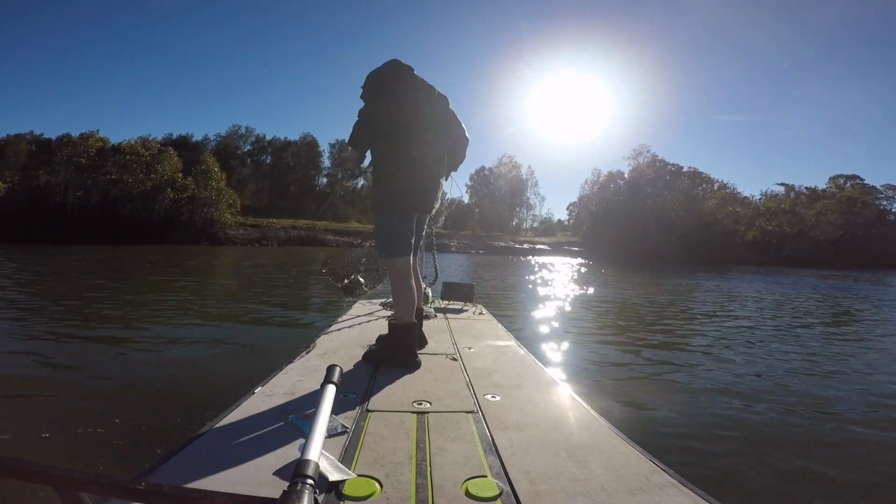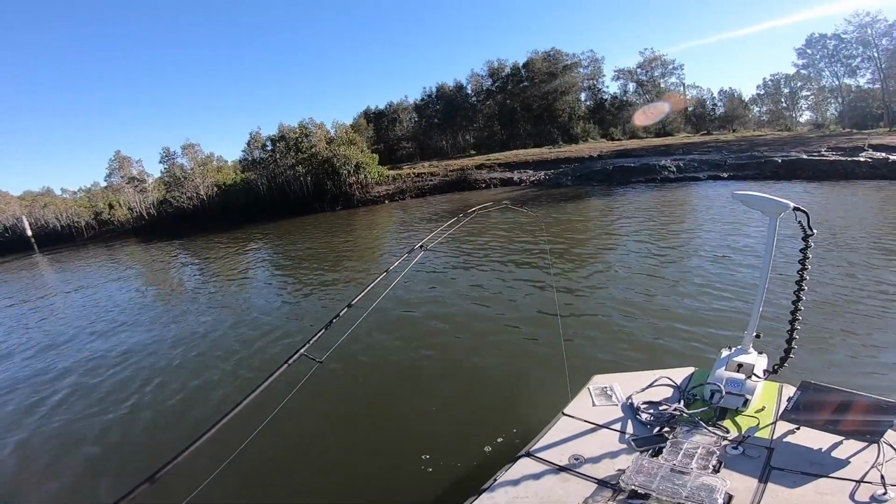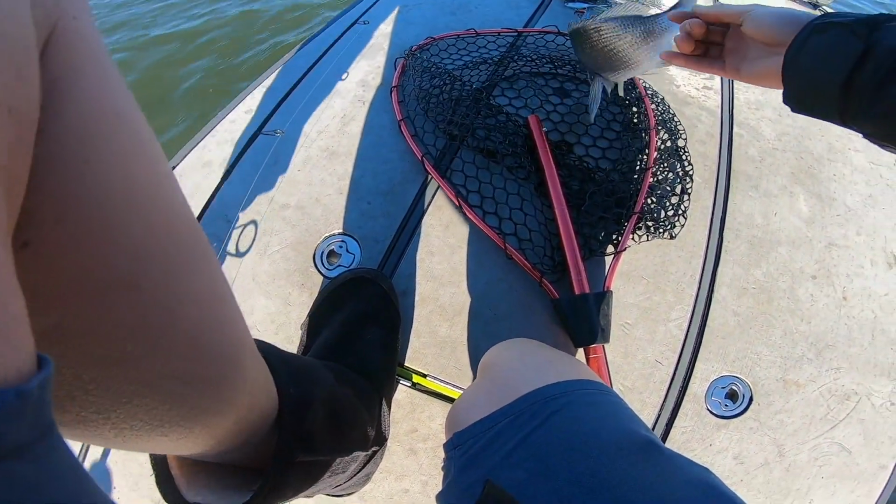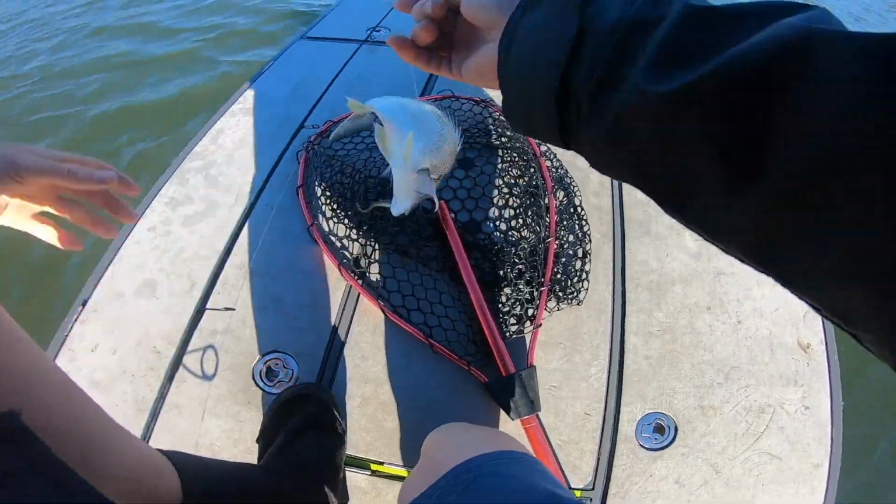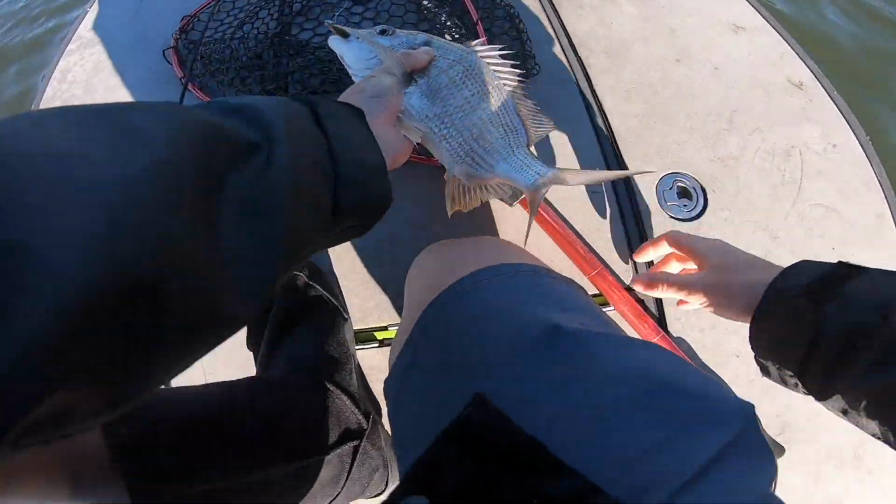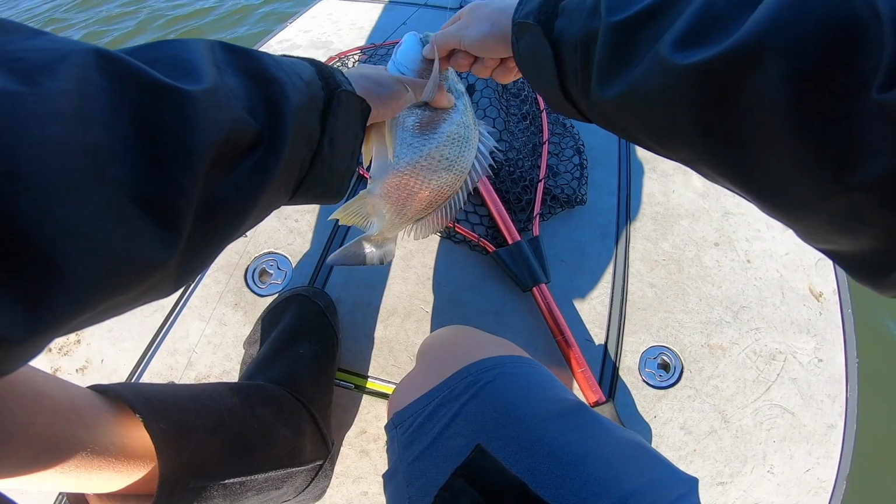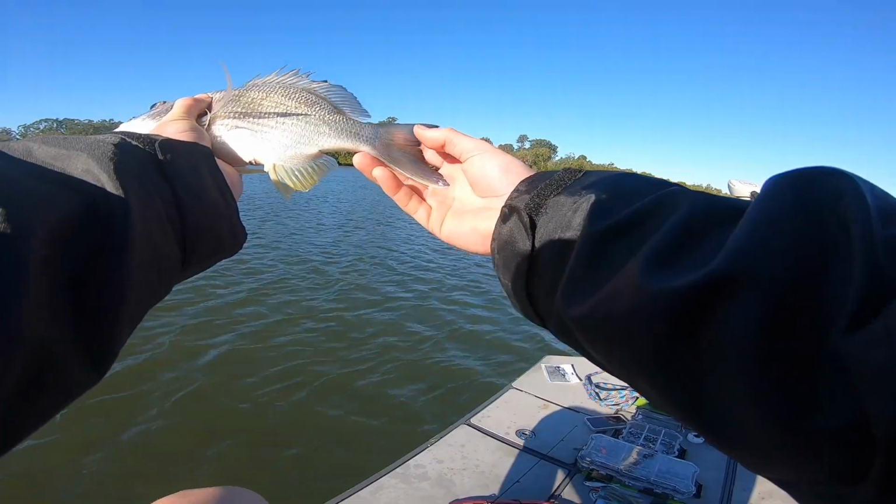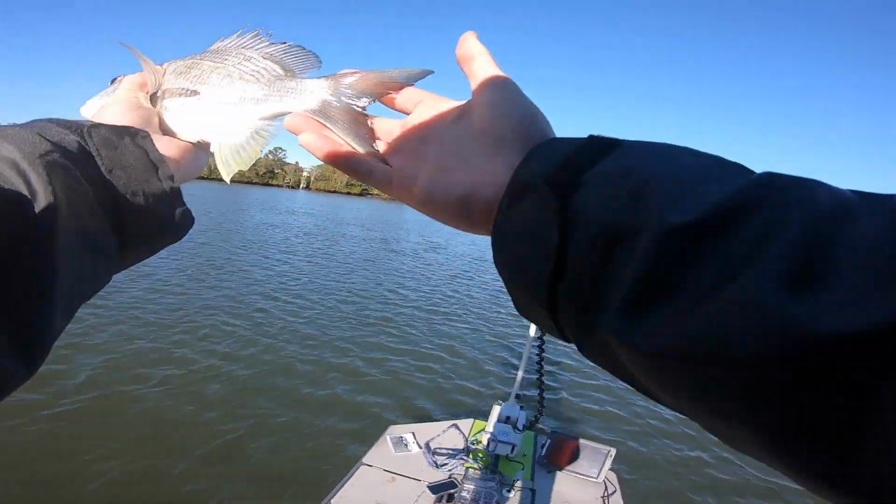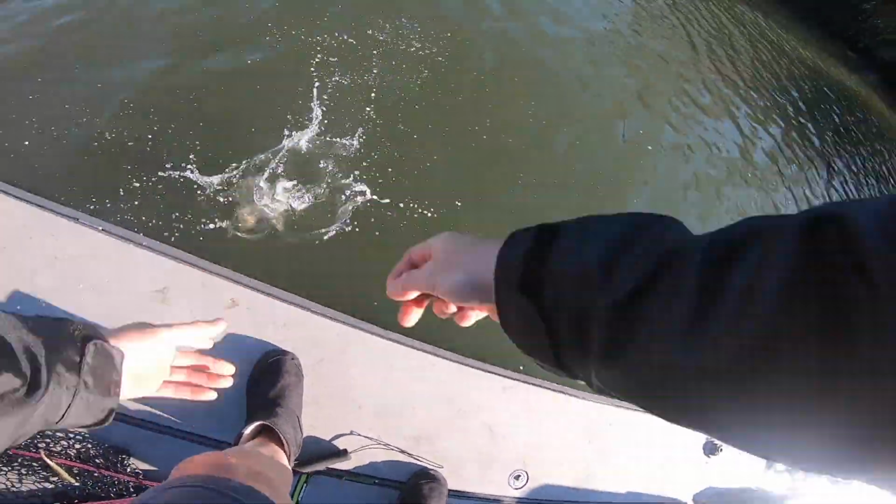How's that for a bream? As Drew would say, that's what we're after. I don't think he's a kegger, but you can't complain with that. Look at that thing. What a monster. Give him a quick measure. 34. 31 to the fork. 34 centimetre bream. 31 centimetre forker. It's not a bad fish. That's getting up there with one of my best. Best on a lure anyway.